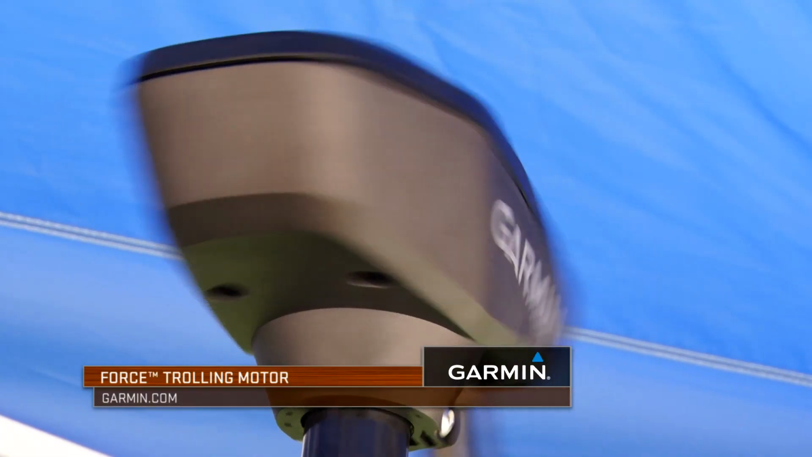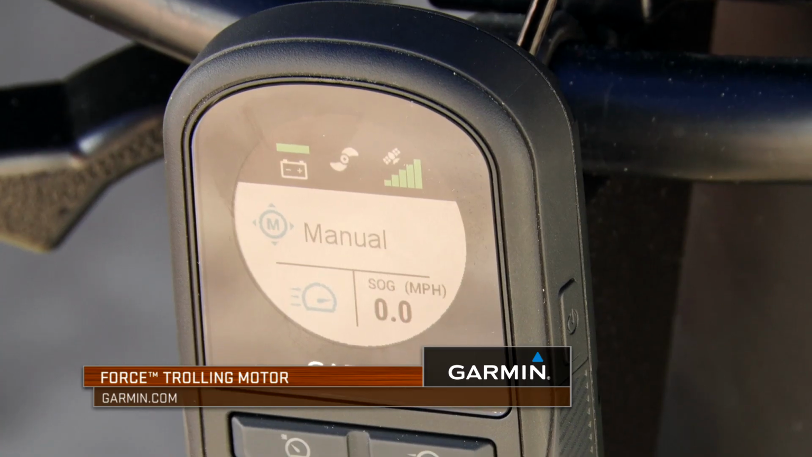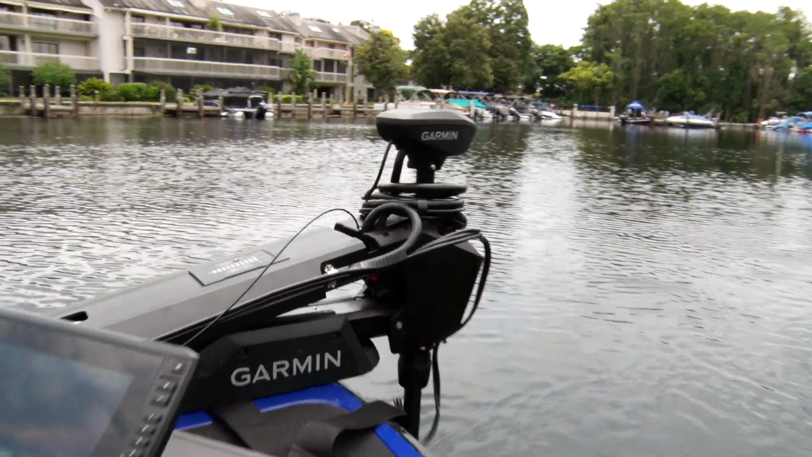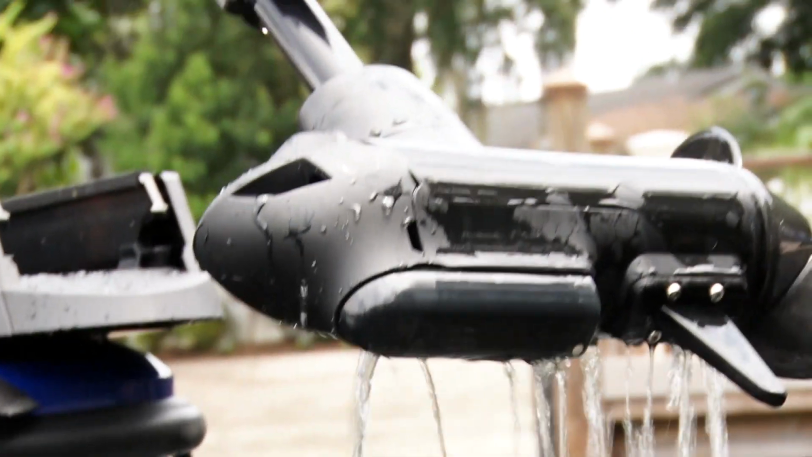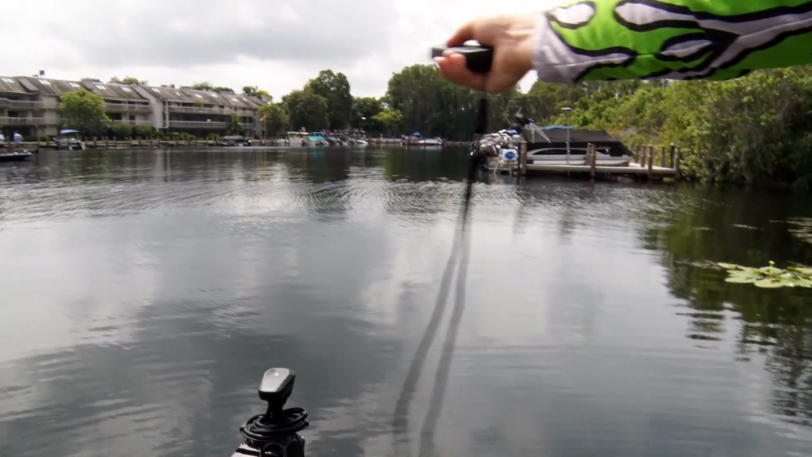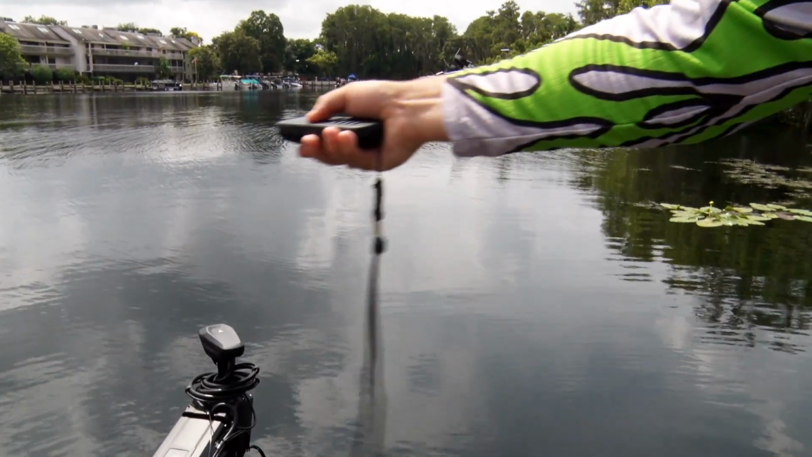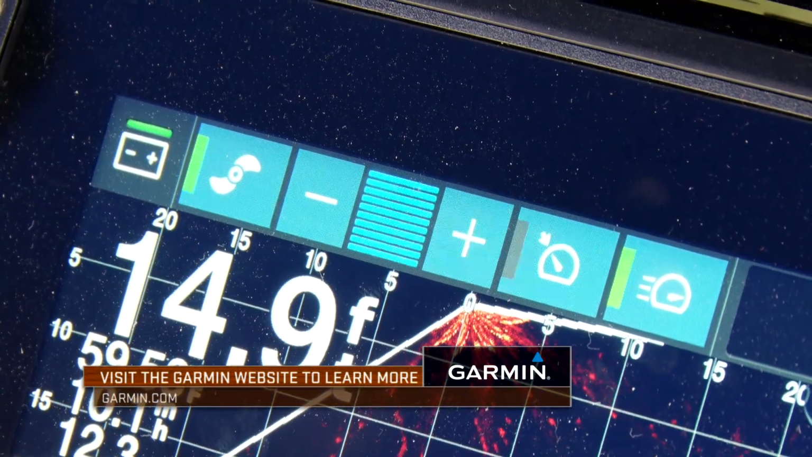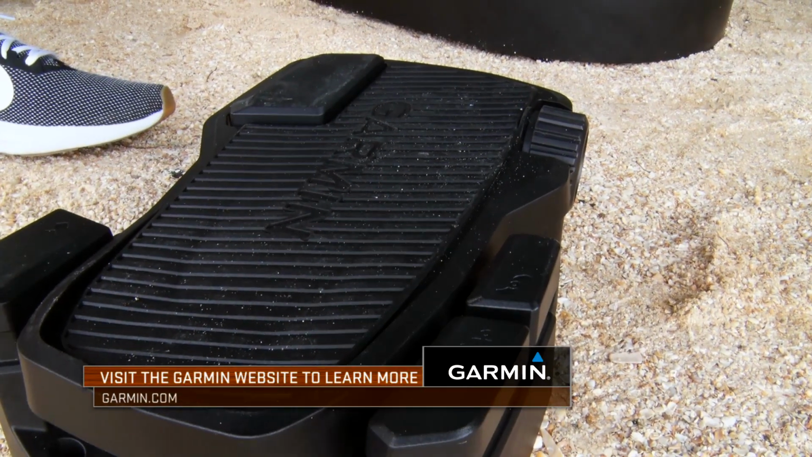When you summarize the Garmin Force trolling motor and all of its integrated capabilities, you've got an easy to use, very strong, very powerful, robust trolling motor that's going to be able to allow you to fish all day long. It's easy to stow and deploy. It's built to last. It's built to give you a ton of power, and all of these different integrated capabilities allow the Garmin Force to basically be the trendsetter, and it's why it was recognized and won so many awards once it was released.